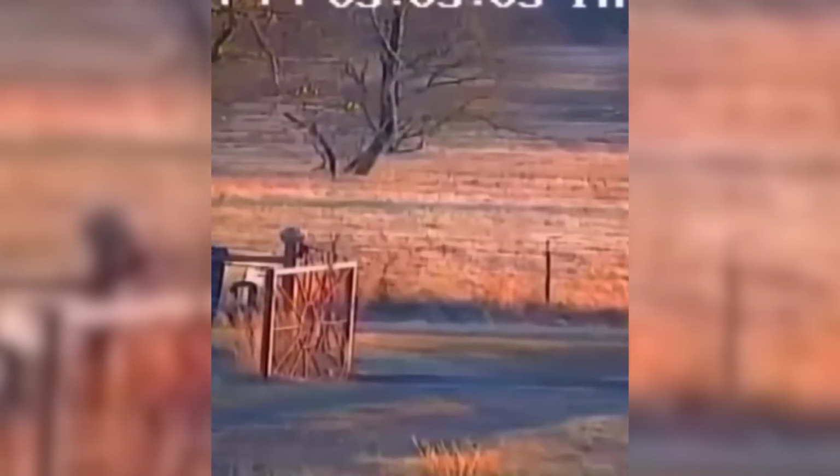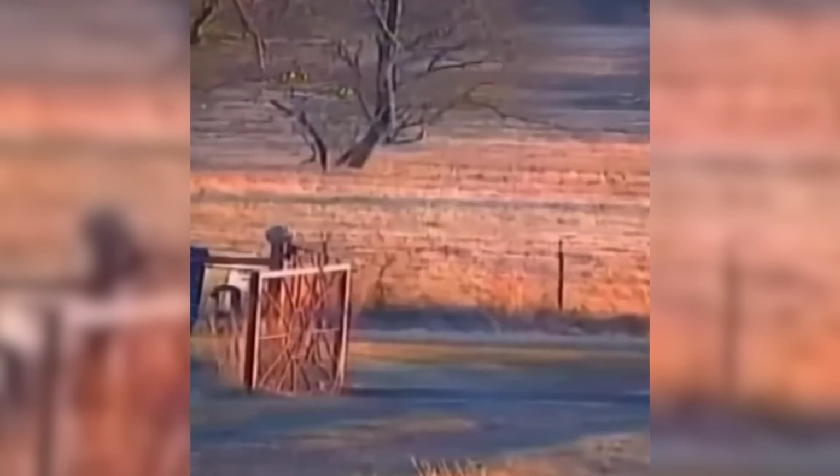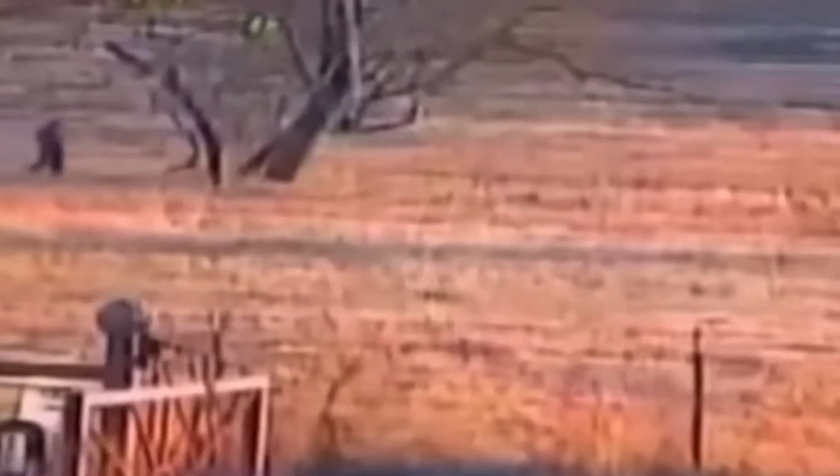A Ring camera happened to record a weird sight on a rather regular day in a field. The short clip shows a huge creature taking long strides as it appears from the left, and quickly disappears towards the right of the field. Considering the huge size of the creature, it was not a human. Moreover, considering the appearance of the creature, it was not a usual animal either. But then, what was it?